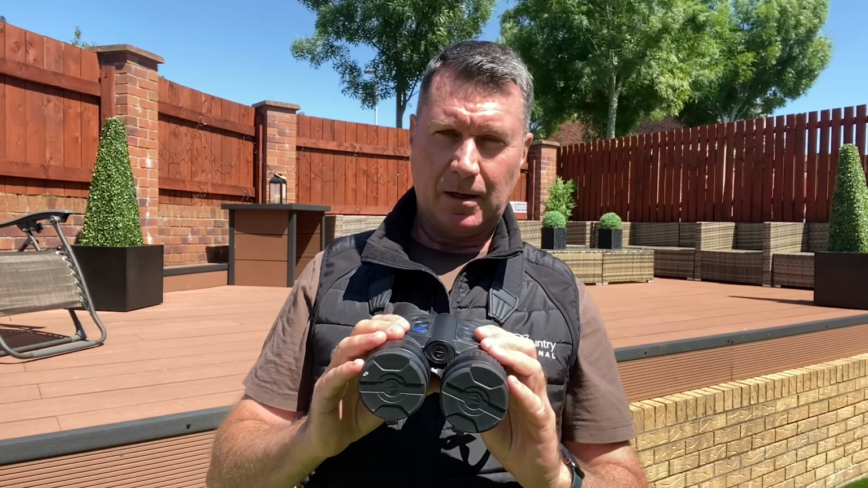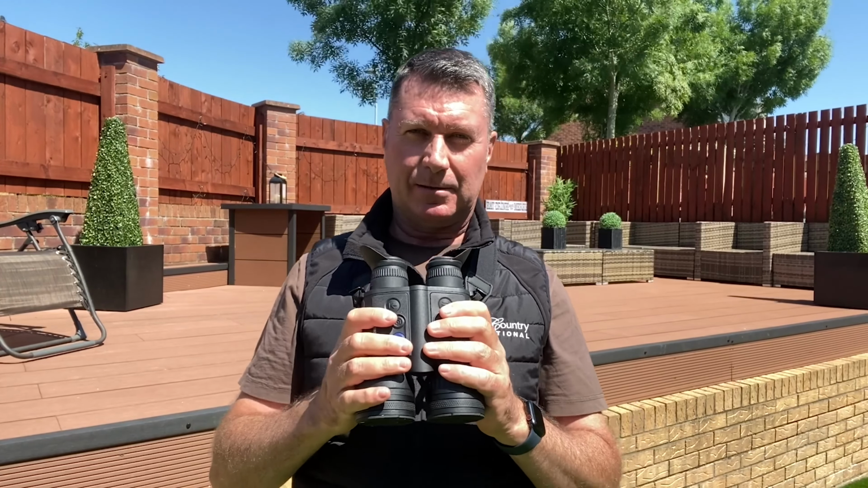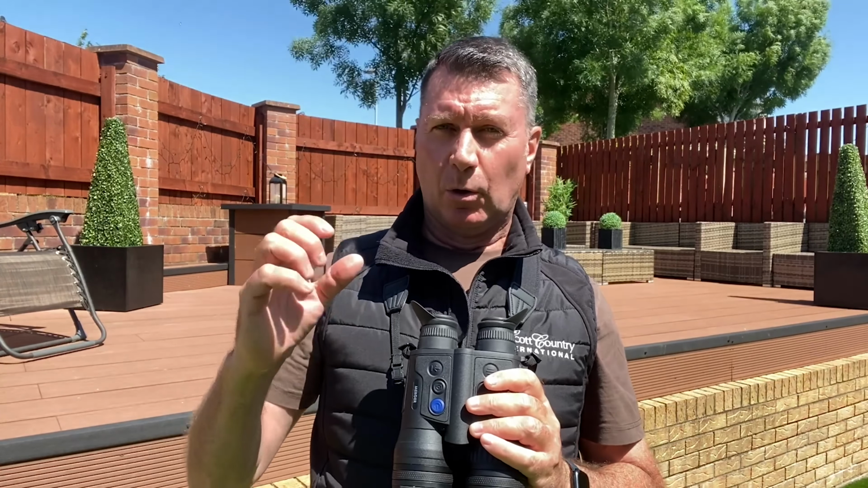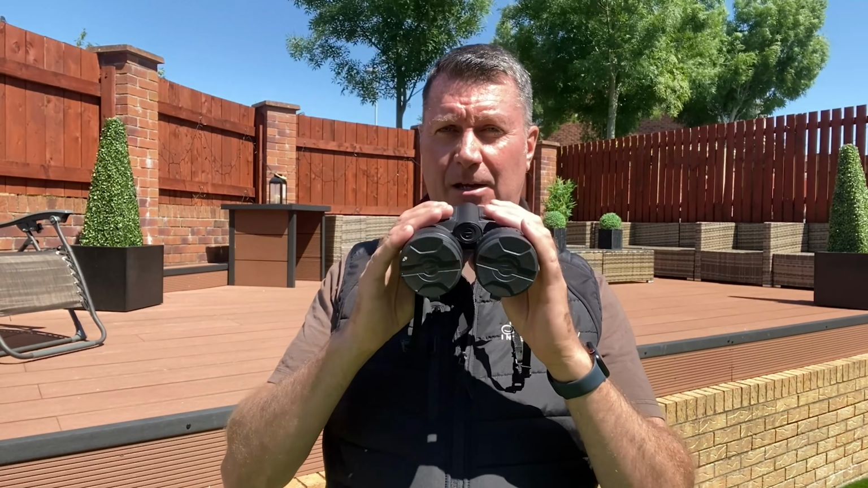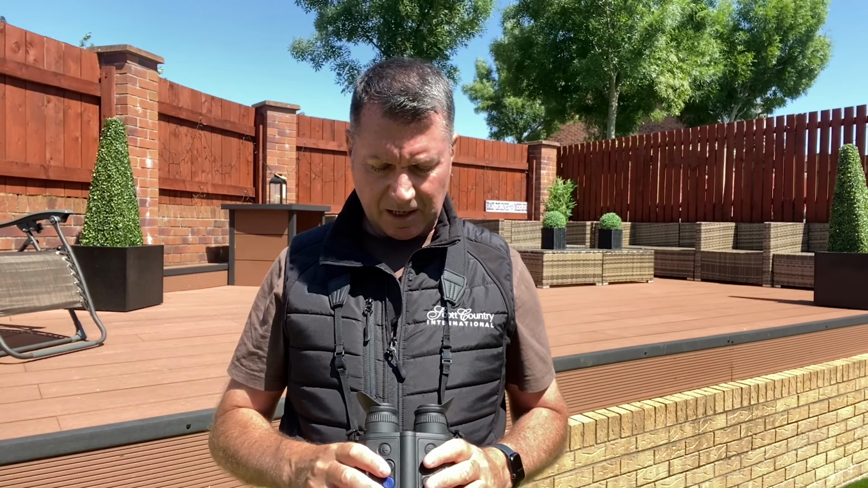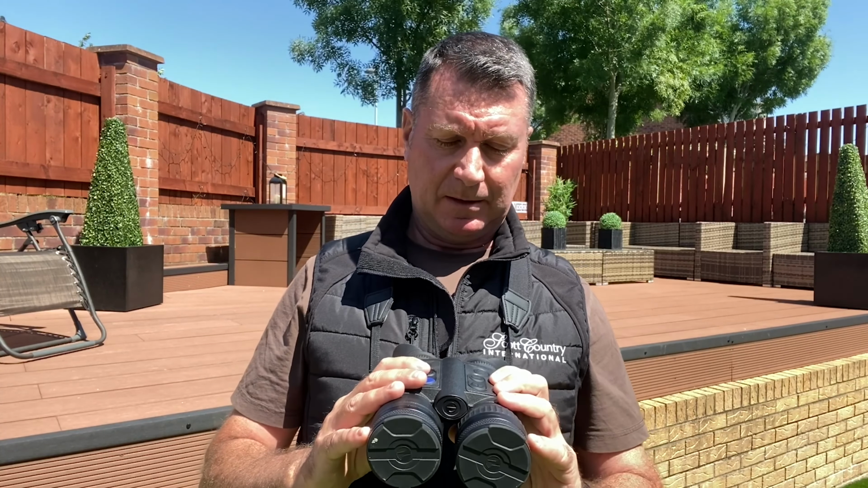Now, what's really, really cool about these, and I'm always very conscious when I'm out foxing at night, when I'm carrying my thermal, you get that glow that can alert the quarry, especially if they're nervous and it's really quiet. With these, as soon as you put these down by your side, they switch off. So there's no glow coming up in your face at all, no light shining at all. Bring them back to your eyes, and away you go again. I just found them absolutely superb.